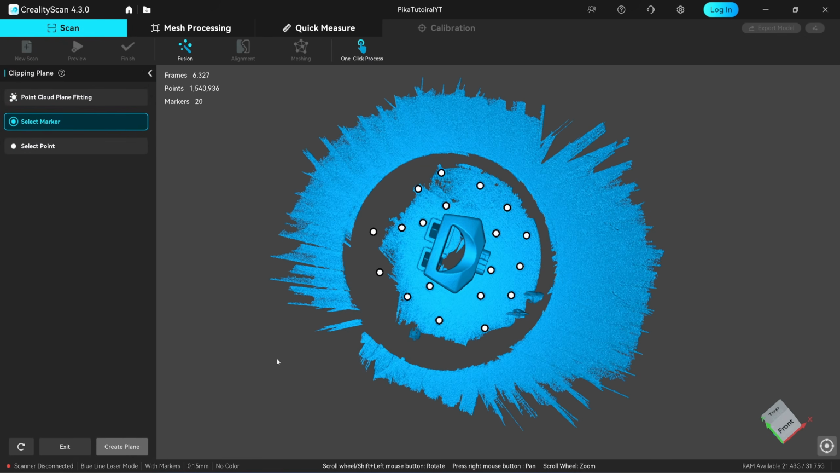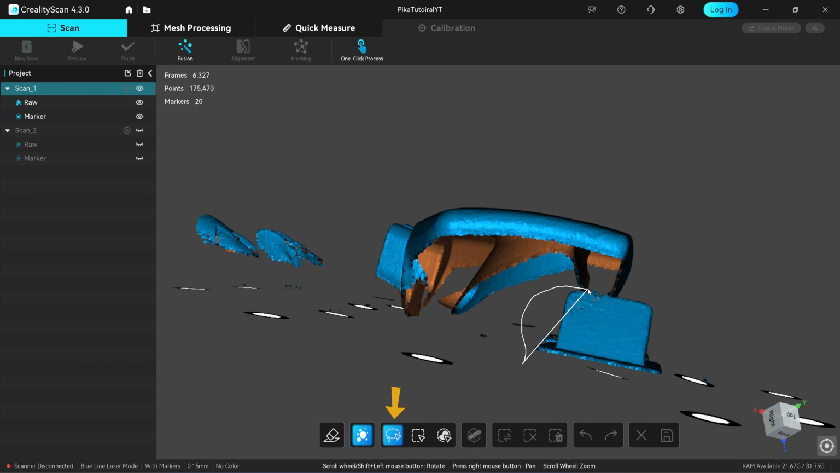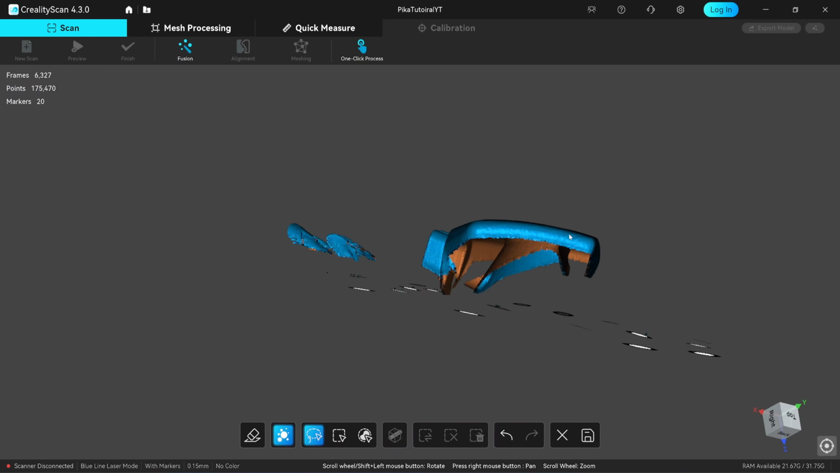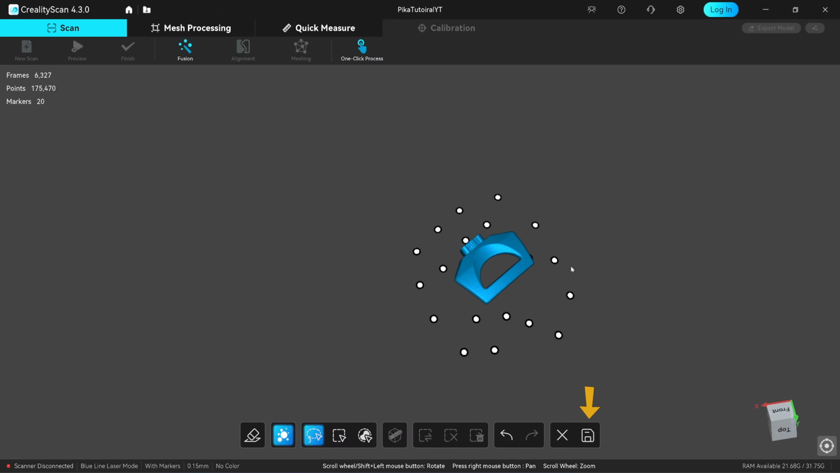Click the clipping plane button, then left click to select 3 marker dots on the turntable. This creates a cutting plane that erases everything below it. For the remaining areas, use the lasso tool to select and delete them. Click Save to keep the change.